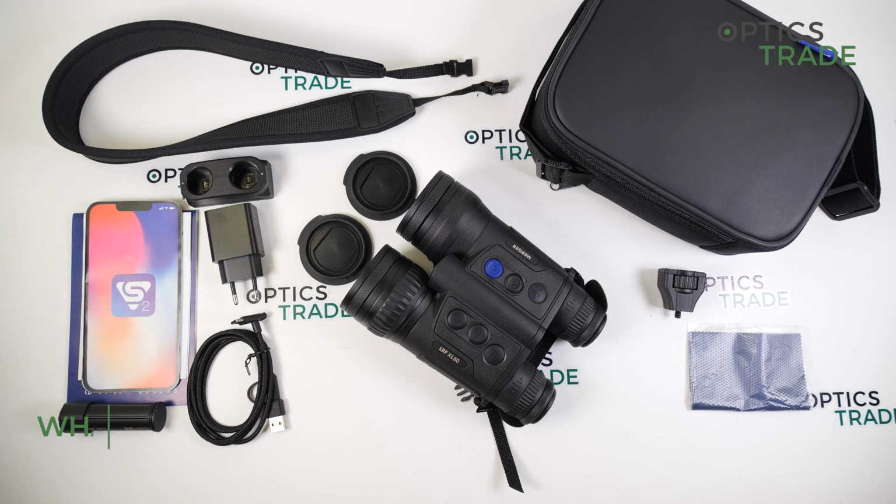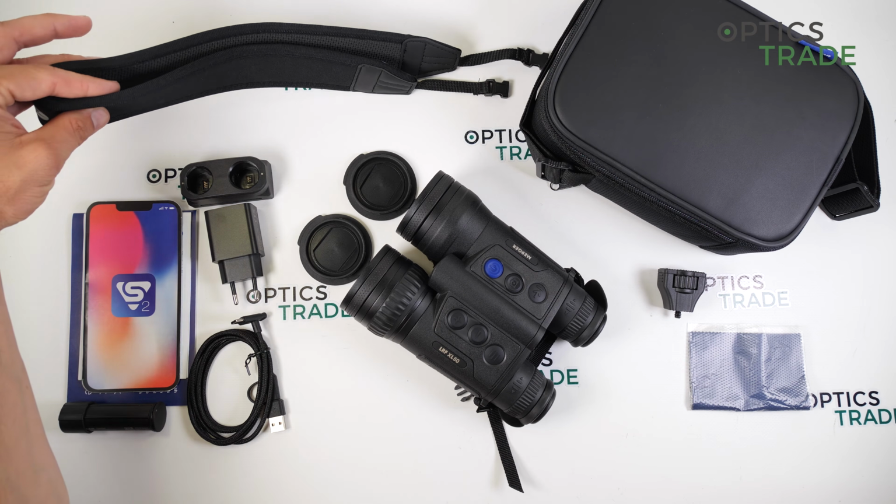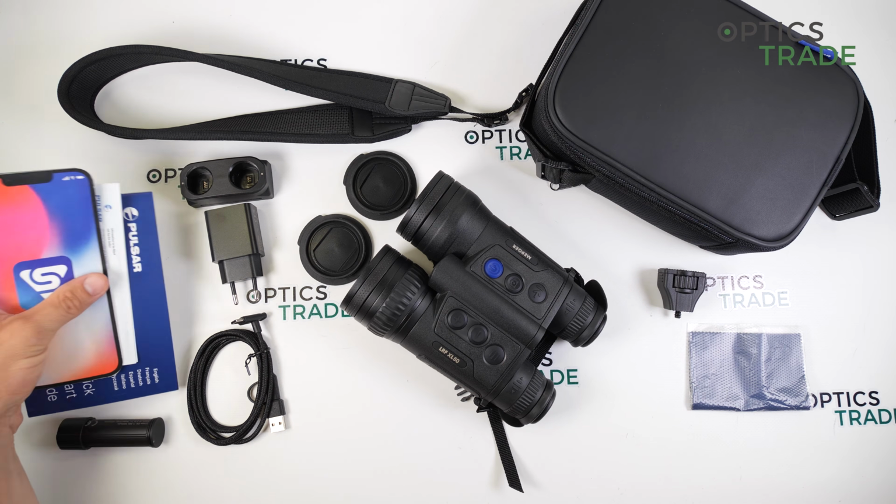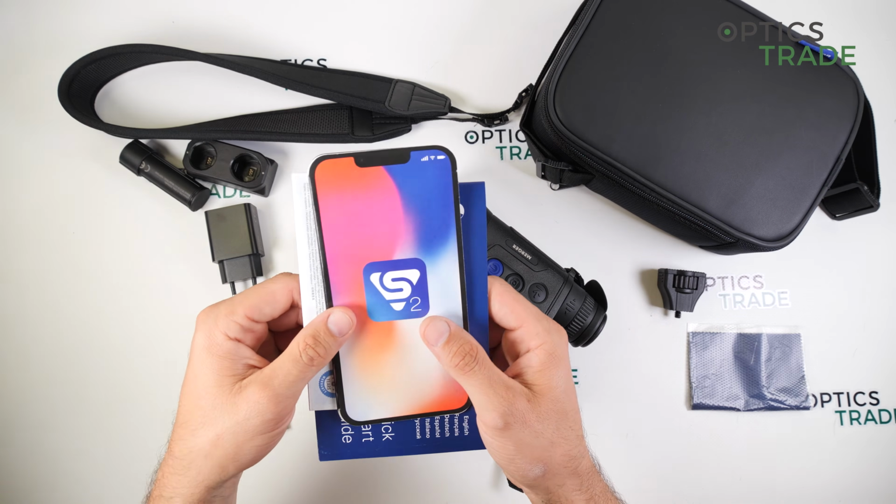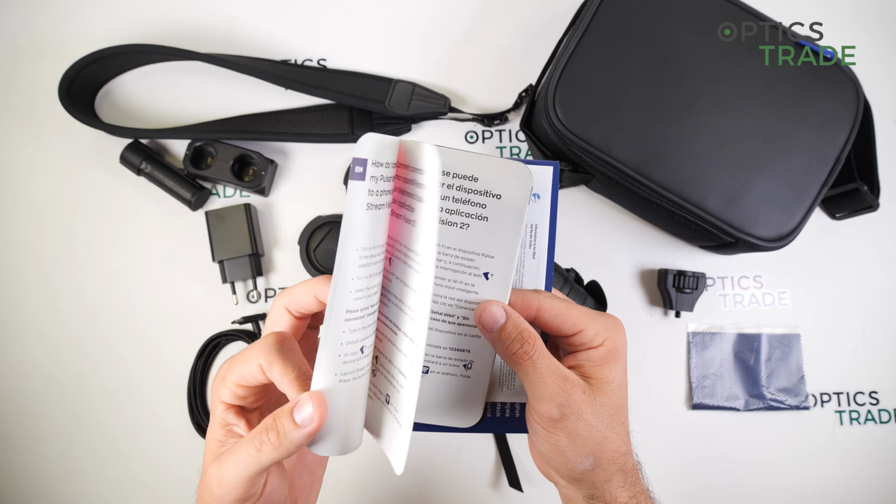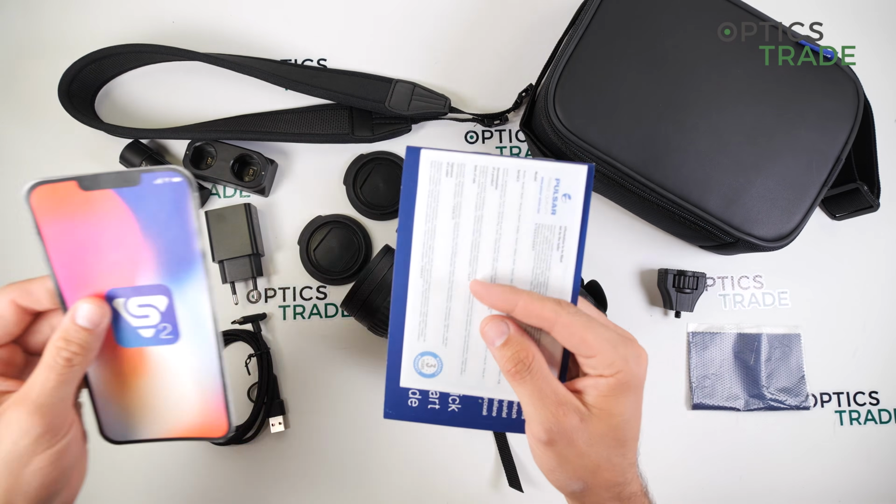Okay, now what do you get in the box with the device? First of all, the device comes with a carrying strap. Then you get a user's manual for the StreamVision 2 app, how to install it and to use it.